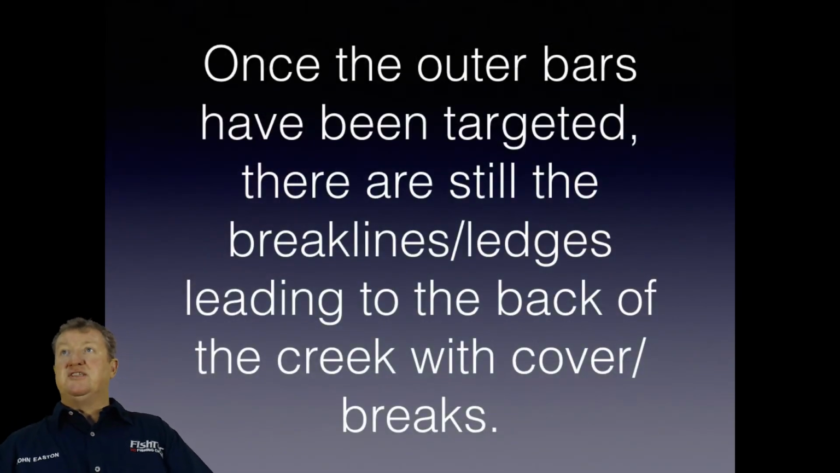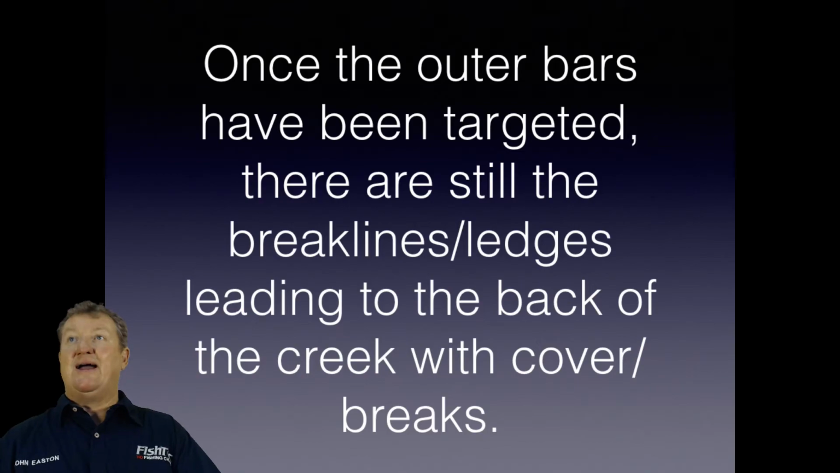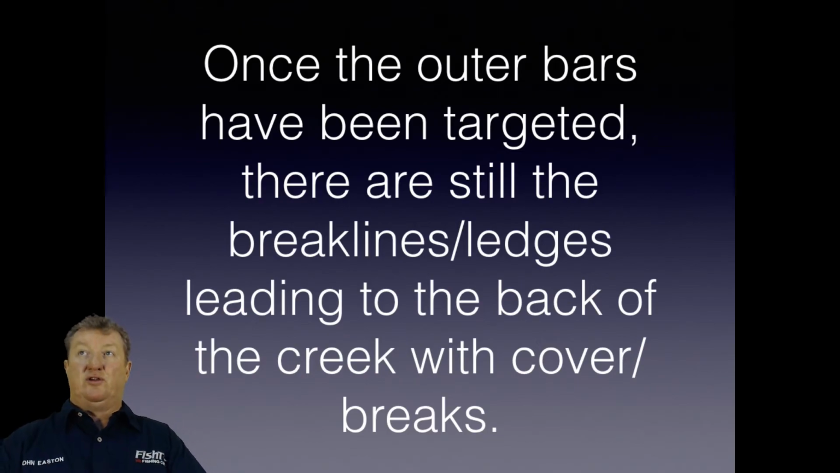Once the outer bars have been targeted, there are still the break lines, ledges leading to the back of the creek with cover and breaks. Now, let me just change this here. There we go. Okay.